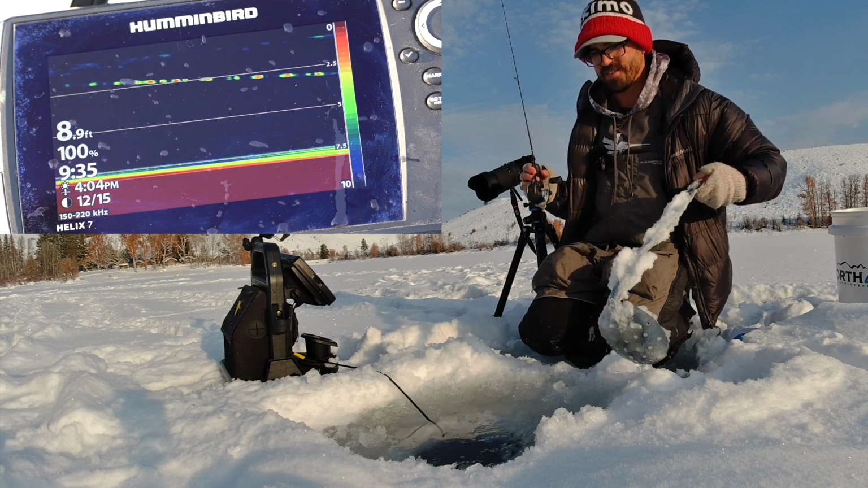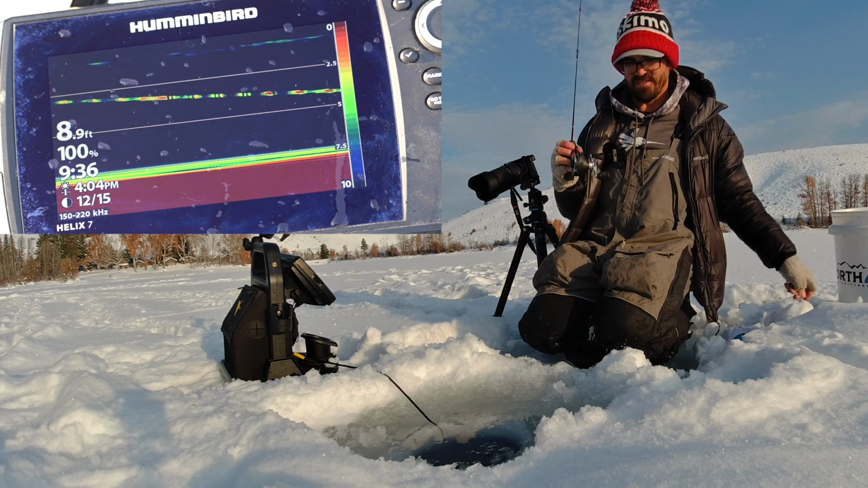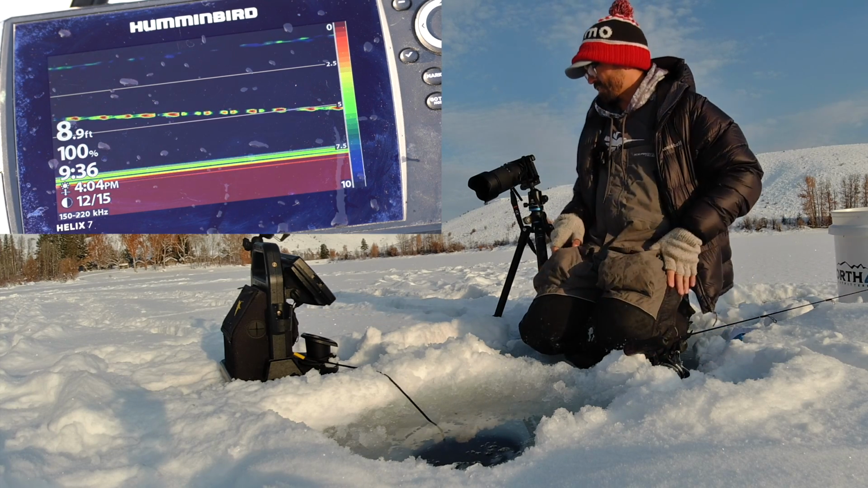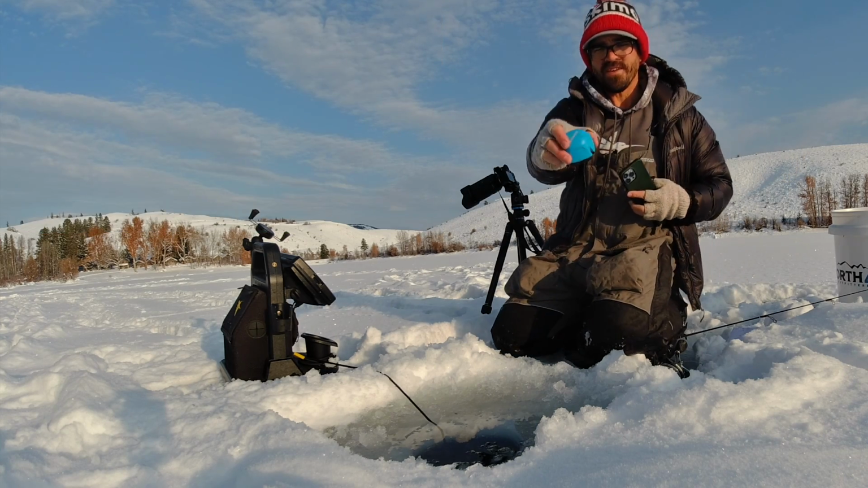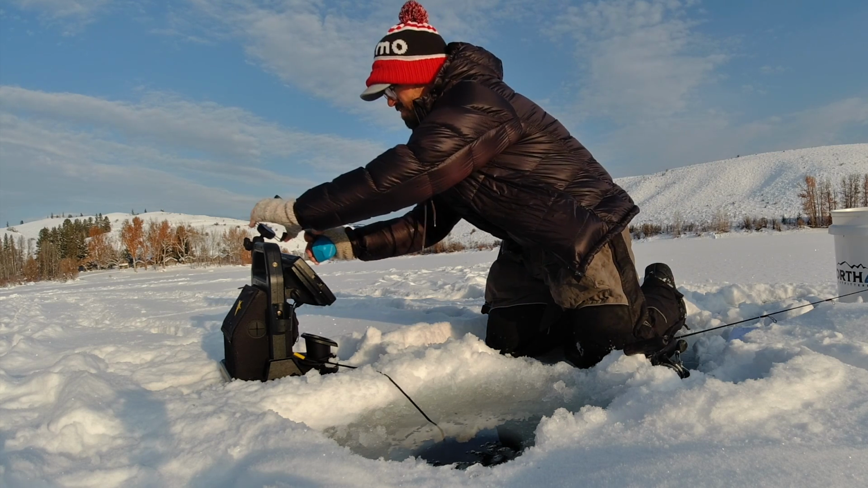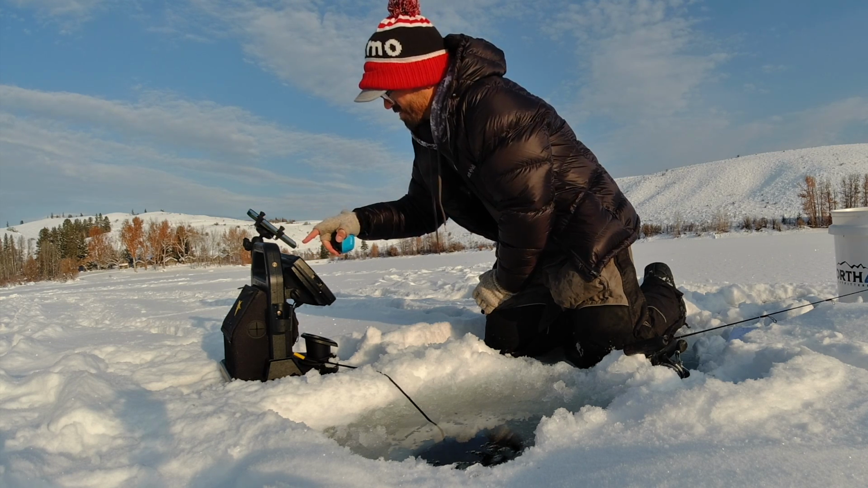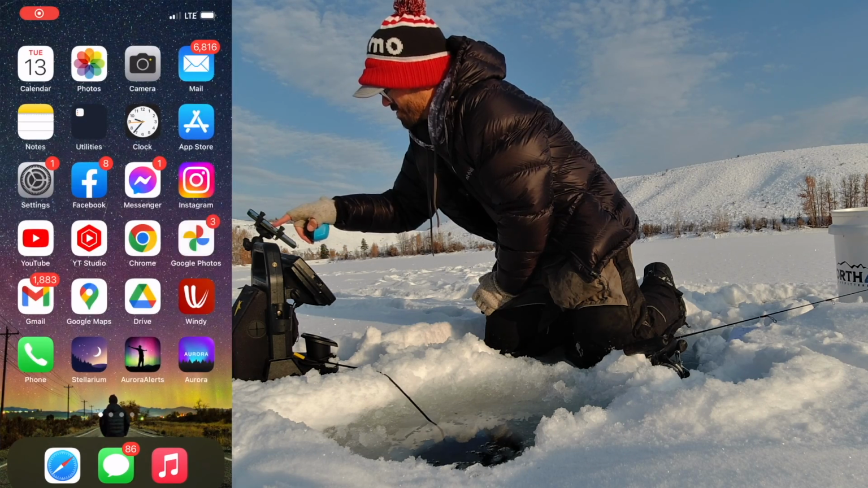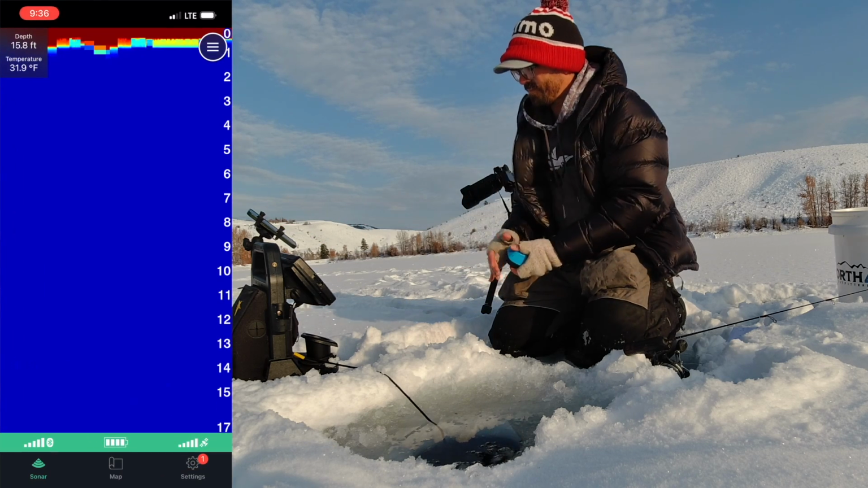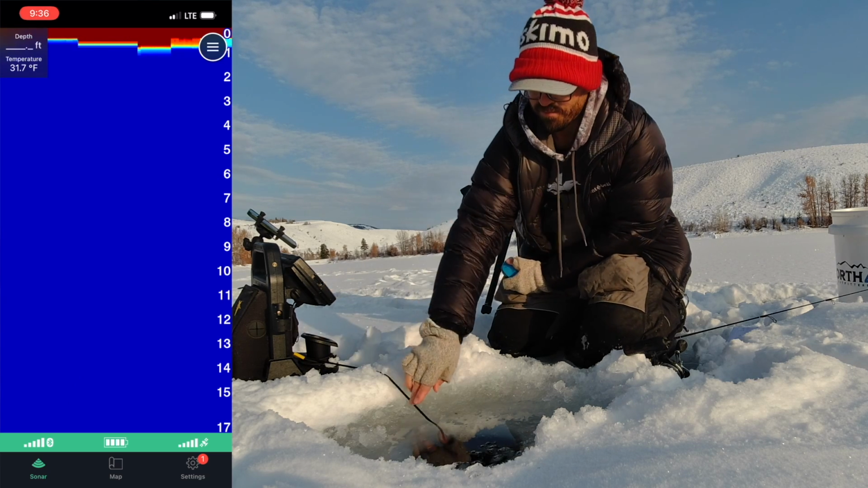Okay, so we've seen the Helix in action. Let's go ahead and pop the Striker down there in the water and see how it looks when fishing for these panfish in shallows. So I've got that right here, this little baseball sized device, and I'm just going to attach it to this RAM mount grip here and go and get screen recording started. And we'll just turn on the app and turn off the sonar on the Helix. Pull it out.